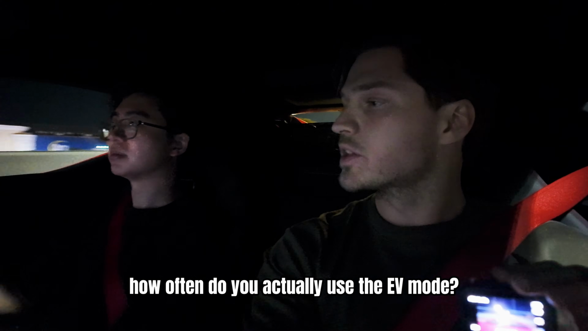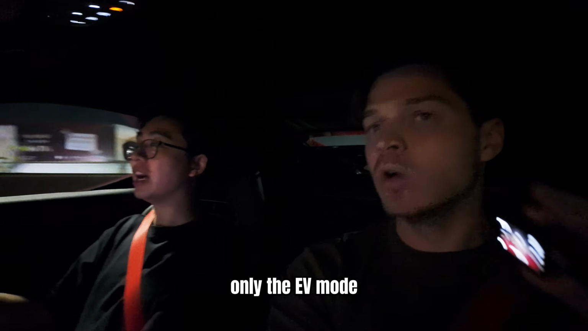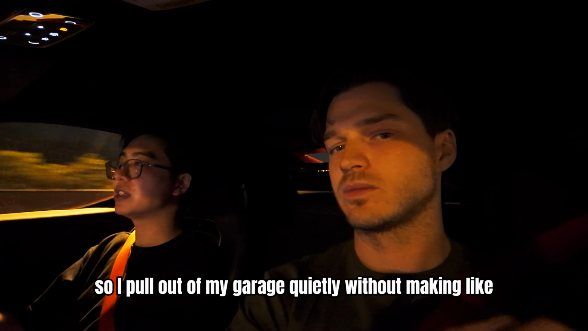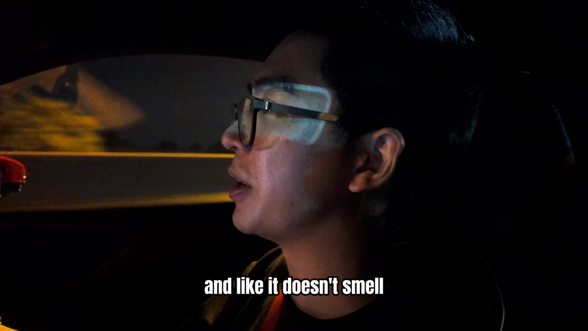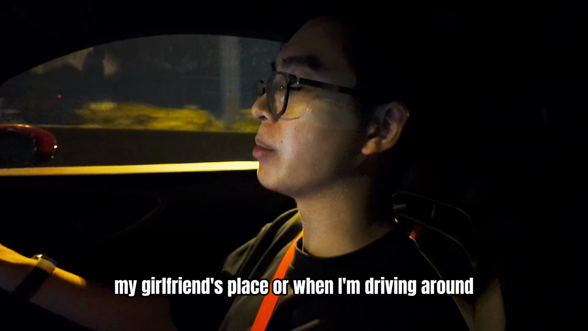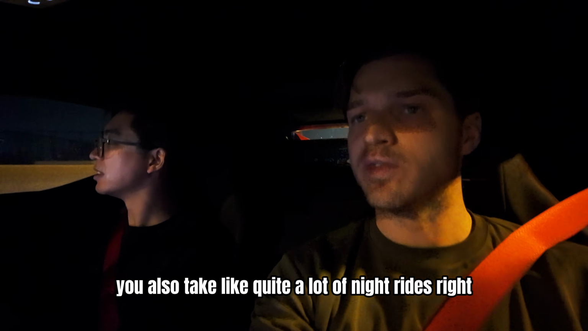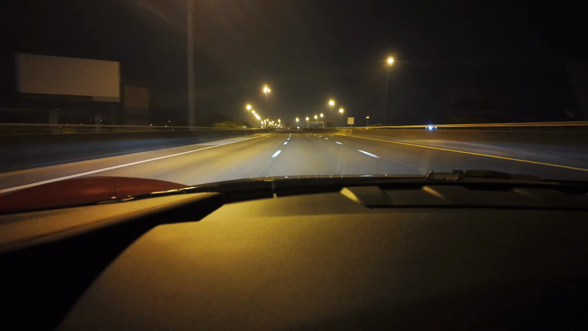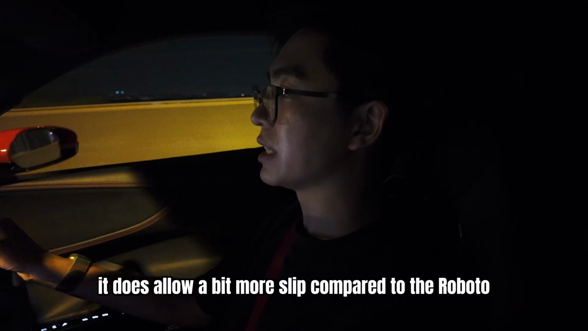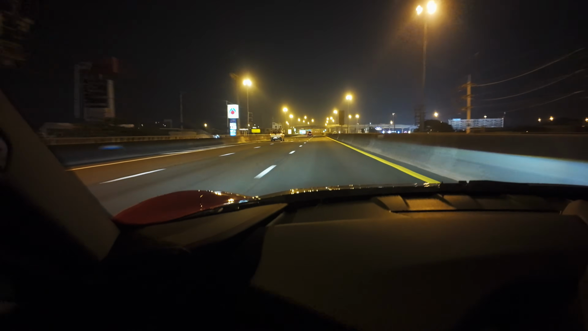How often do you actually use the EV mode? Only the EV mode? I use it a lot actually, so I pull out of my garage quietly without making a fuss, right? And it doesn't smell. Yeah, and then I also use it to go out of my girlfriend's place or when I'm driving around. You also take quite a lot of night rides, right? Yeah. It does allow a bit more slip compared to the Romoto, surprisingly, even though it's all-wheel drive.